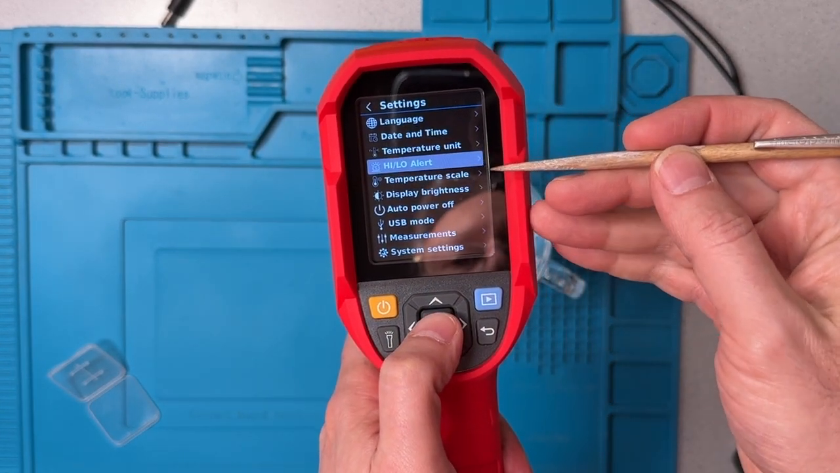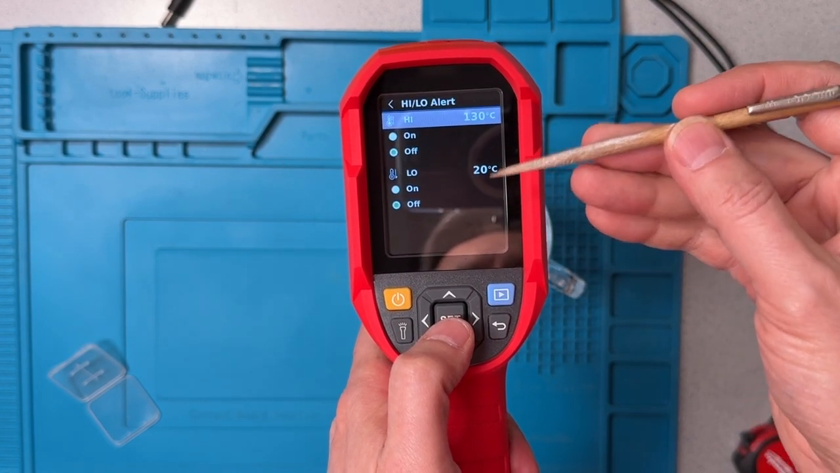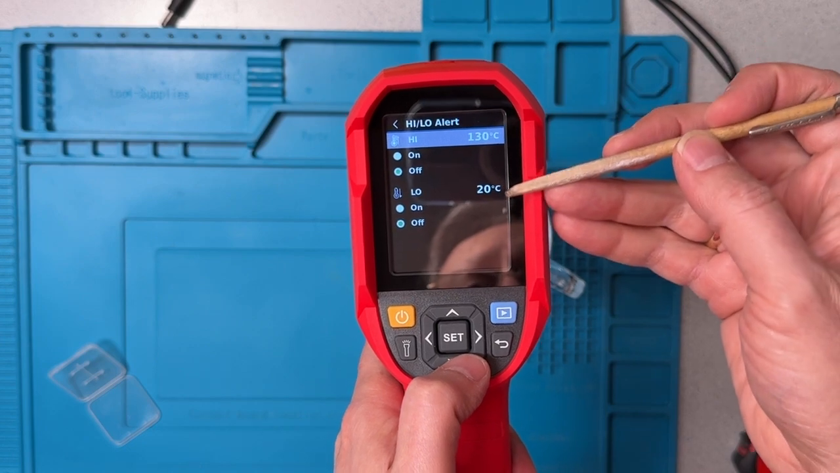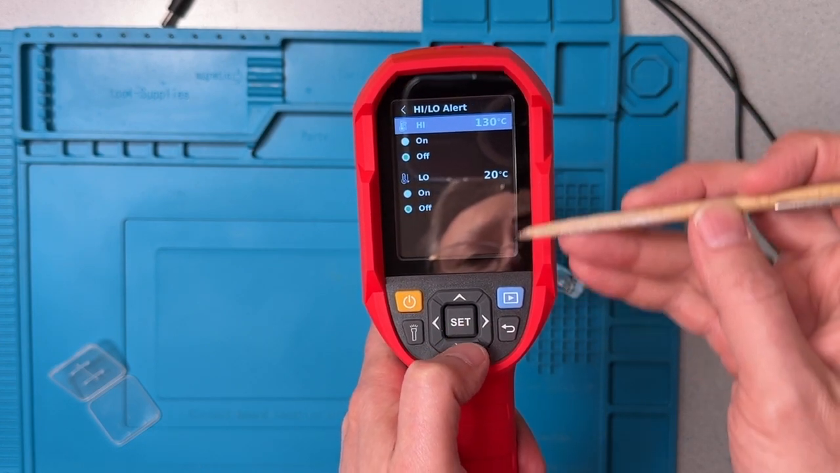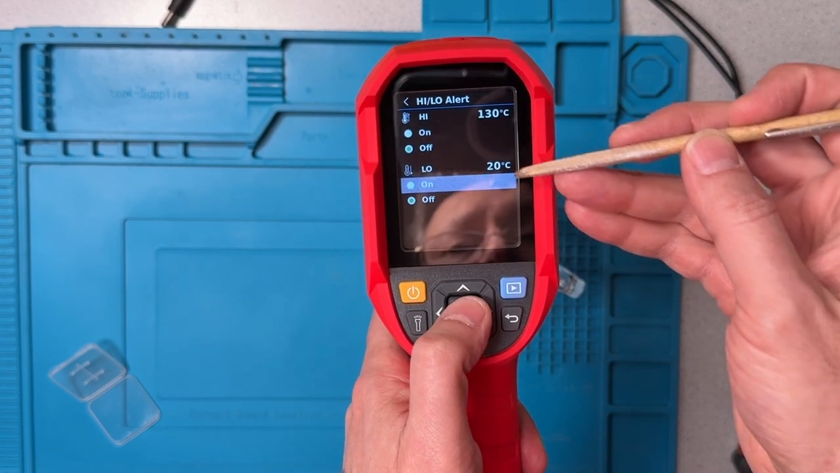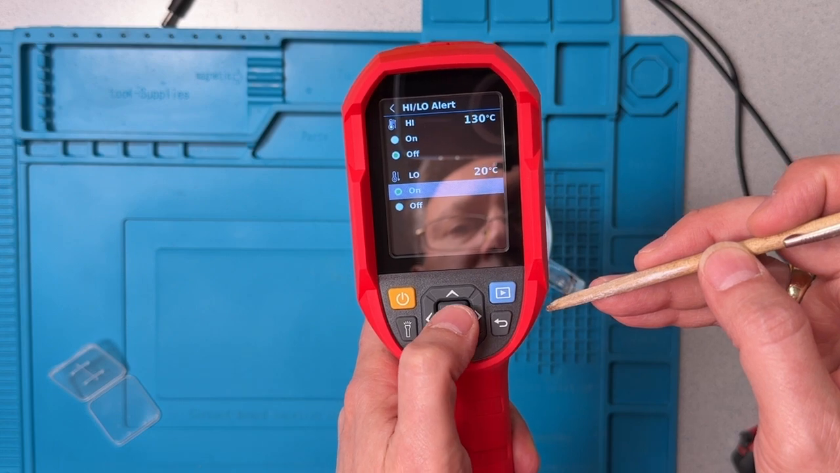There's a high-low alert setting, and so that allows us to set some alarms when the temperature in an area falls below a certain threshold or above a certain threshold. So I don't have anything over 130 Celsius, but let's turn that on for the low, and we'll see what that does.